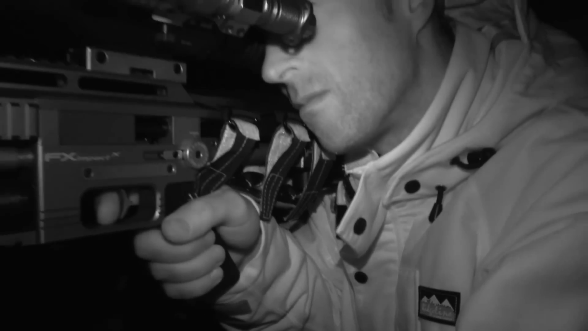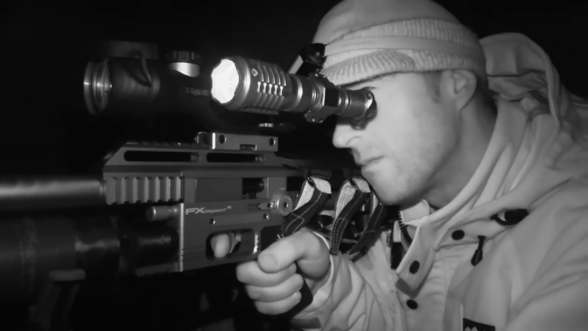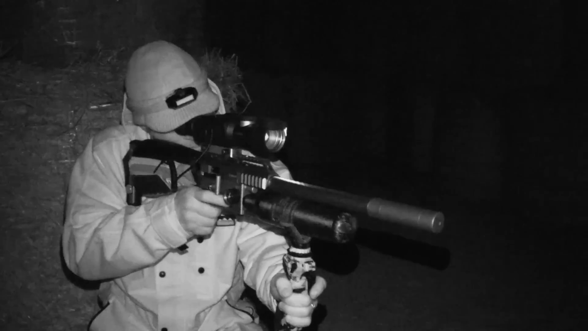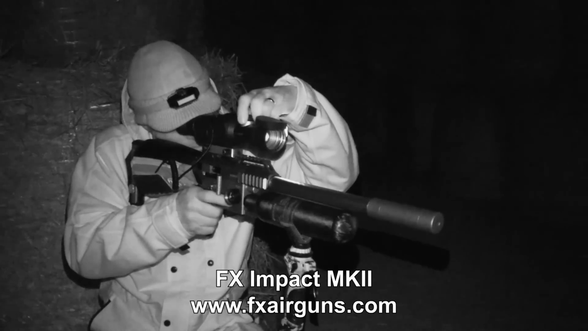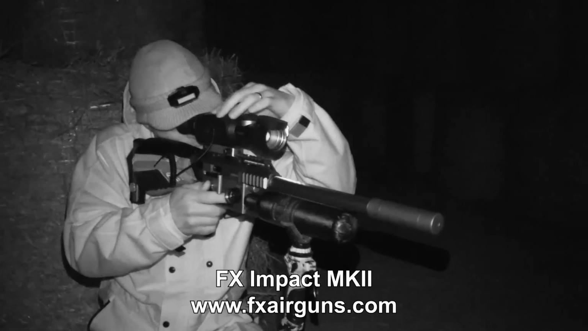Ambushing rats like this can entail a lot of sitting and waiting. Thankfully, the hungry rodents are straight out on the feed, so I don't have to sit it out for too long before the first chance of the night.